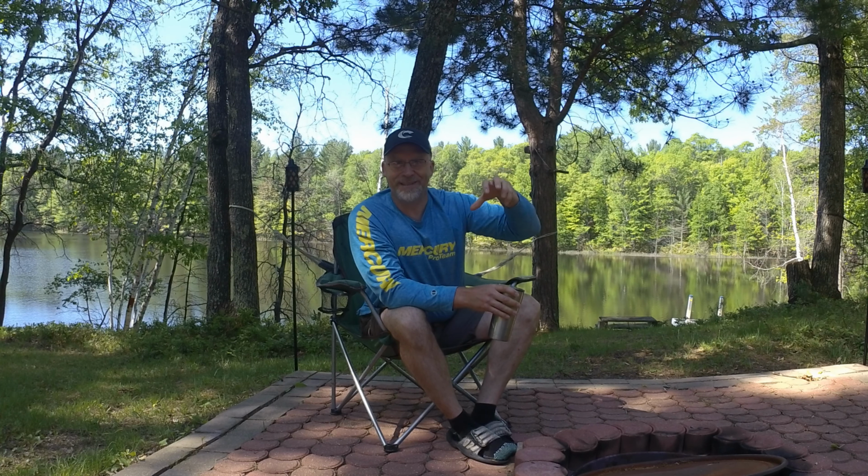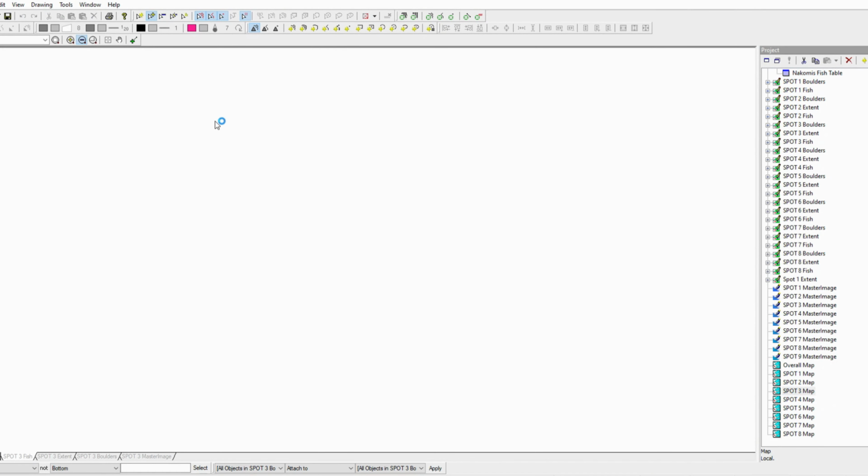coordinate controlled mosaic image of our side scanned, seamed together view that we got out of Sonar TRX in our Manifold GIS program. And now we're able to create some drawing layers, and I create a couple of drawing layers. I create an extent drawing layer where I'm really just outlining the extent of the feature that I'm fishing.